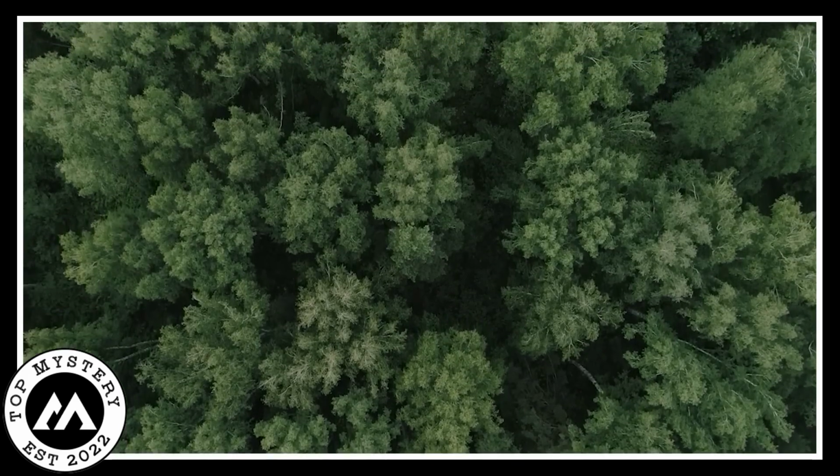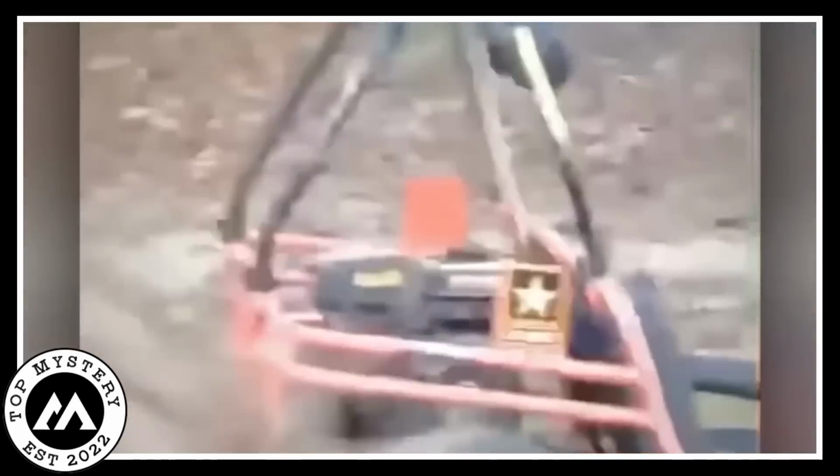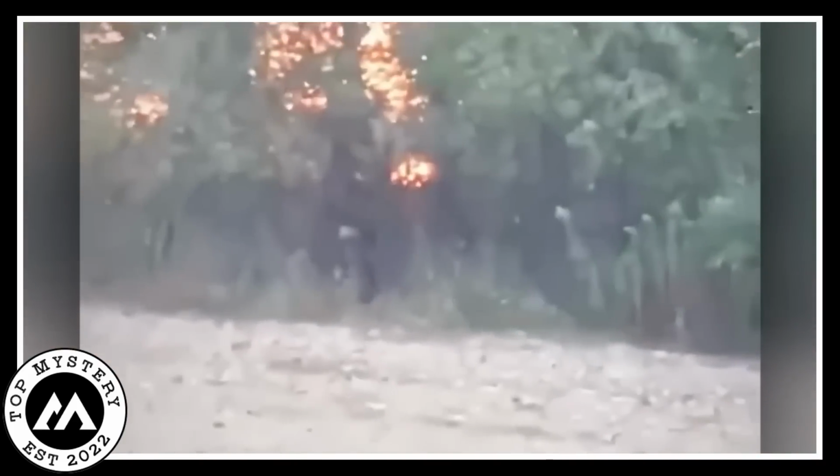The once lively forest fell into an eerie silence, as if nature itself recoiled from the abomination that prowled its depths.